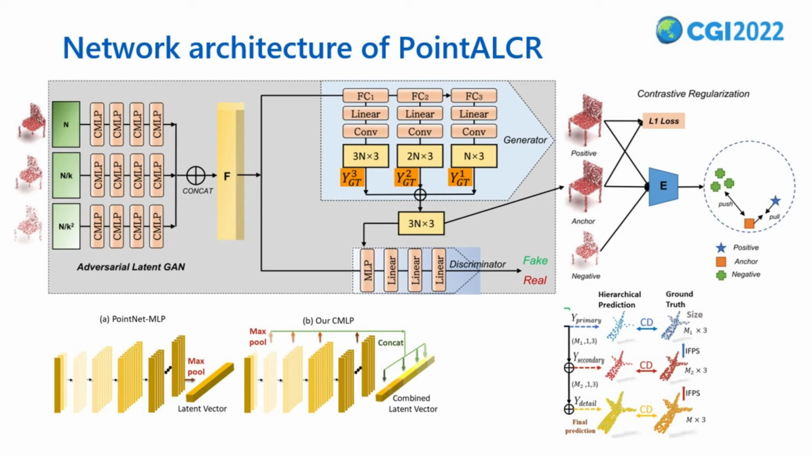All three point sets are propagated into the combined multi-layer perceptron, or CMLP, separately in a similar way as in PFNet. In CMLP, each layer of PointNet MLP is max-pooled into multiple dimensional feature space and concatenated into a latent feature vector F. Thus, F contains the hierarchical feature of all three point sets.